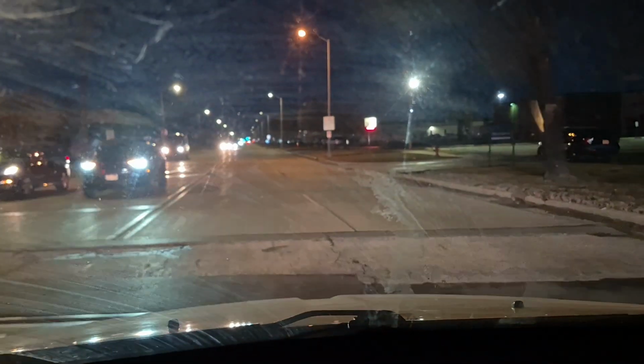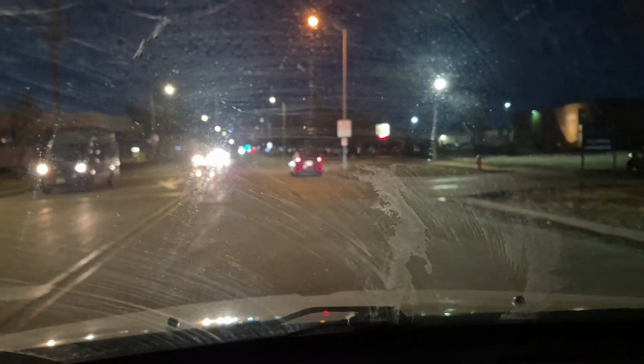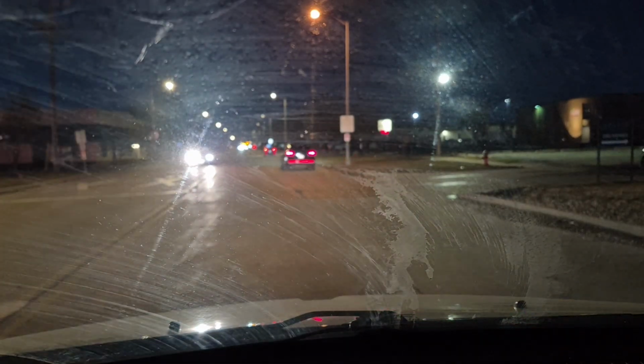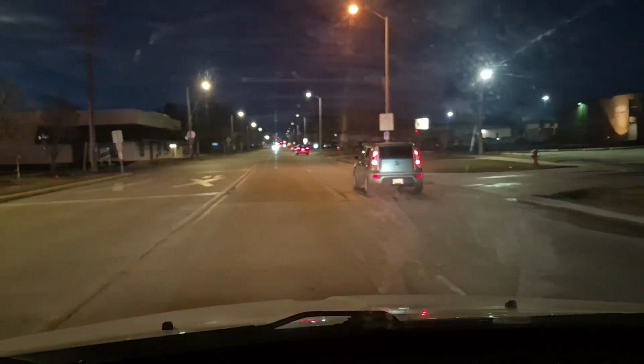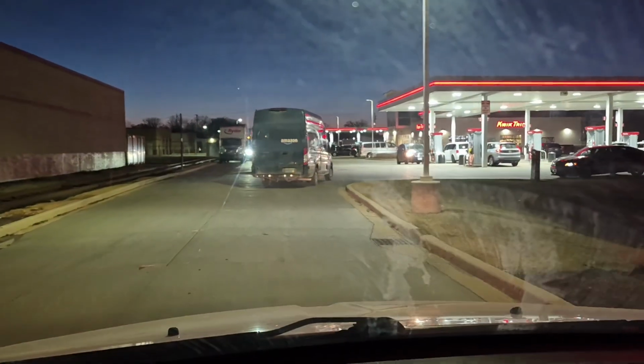Wait for traffic to clear. To get in, you have to turn in, and this is kind of a touch and go, and I'm slightly on railroad tracks because there's no train coming. And here we are, Kwik Trip parking lot.